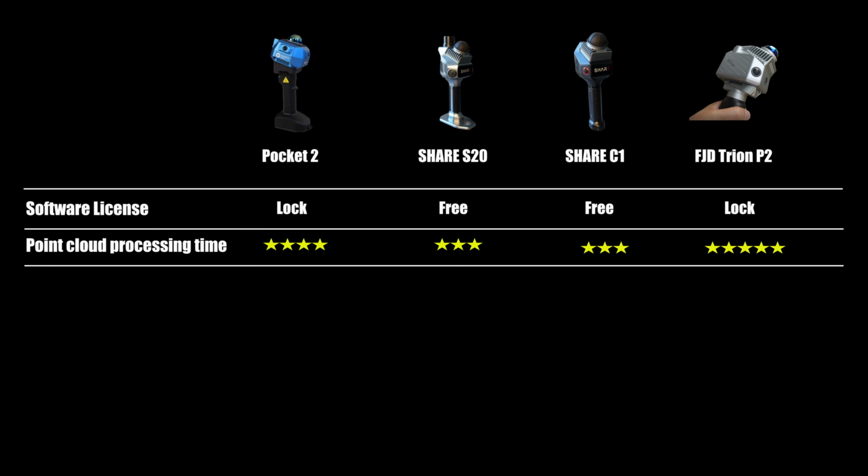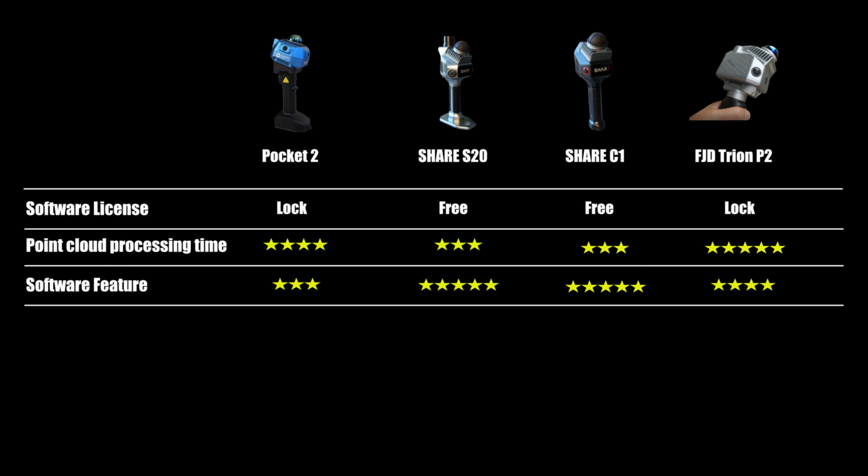The point cloud processing time is quite decent, not as fast as the FJD, but still faster than the Chair scanners. The software features in my Cloud Studio are still quite limited since it's new, but that's not a key point for me because I can handle all the tasks directly in my CAD software.